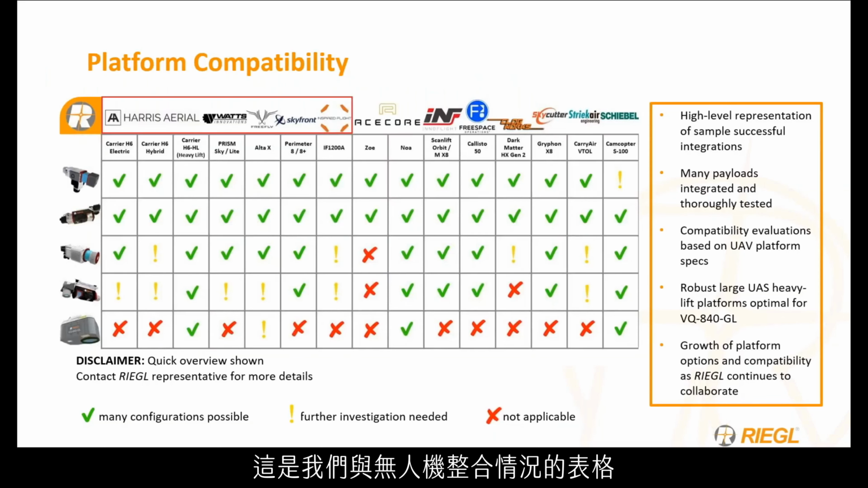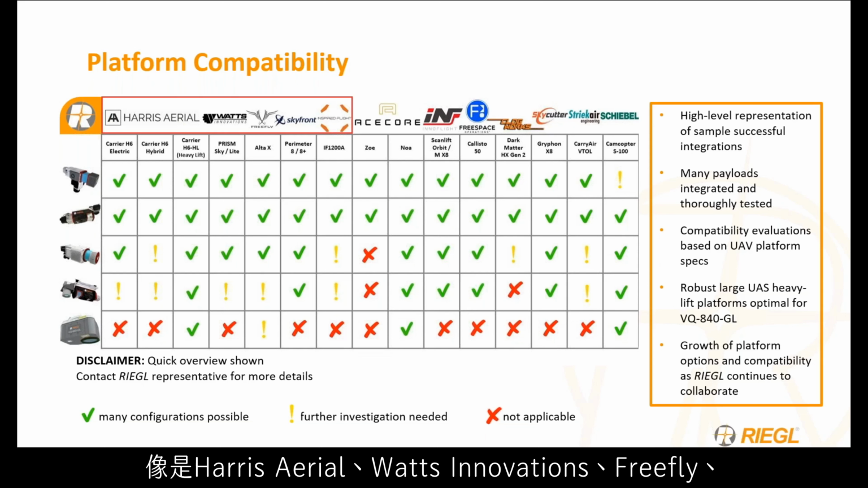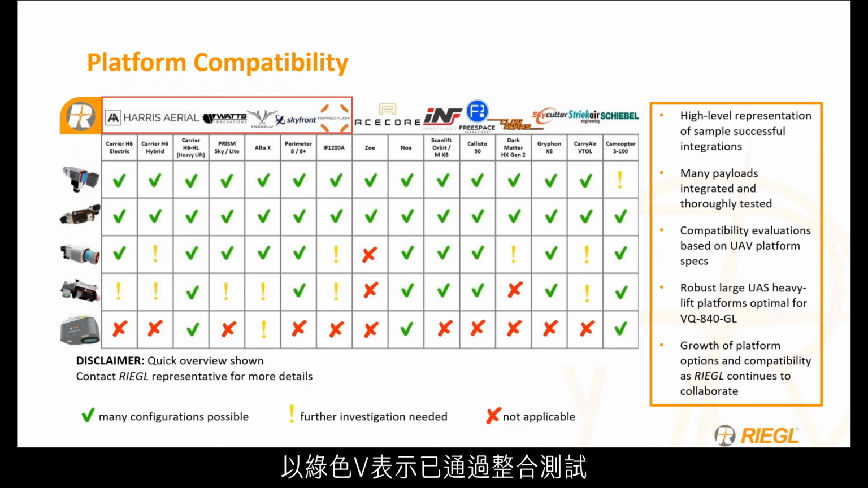Here's a high-level representation of the integration we've done for approval and non-approval. For example, in the red box are the RIEGL USA affiliates that I myself work with here at RIEGL USA, such as Harris Aerial, Watts Innovations, FreeFly, Skyfront, Inspired Flight. Here it shows many of the payloads that we have tested, integrated thoroughly, and showing some of the compatibility, with the green check mark showing systems that are approved, the red X showing systems that are not approved, and yellow meaning we need further info.